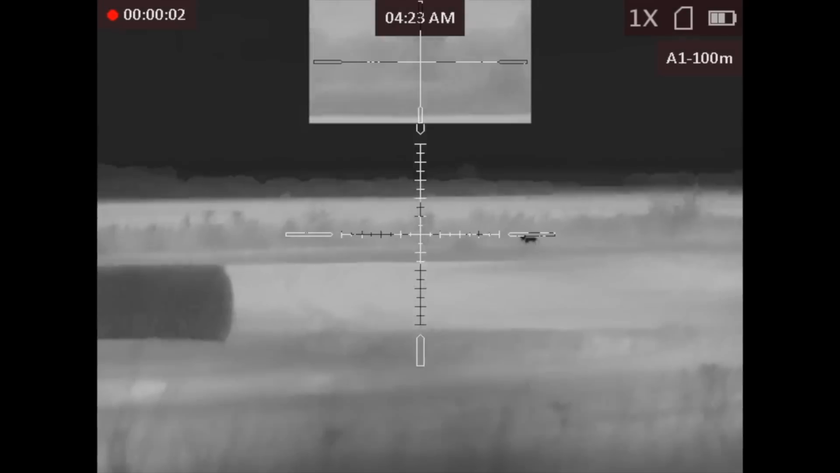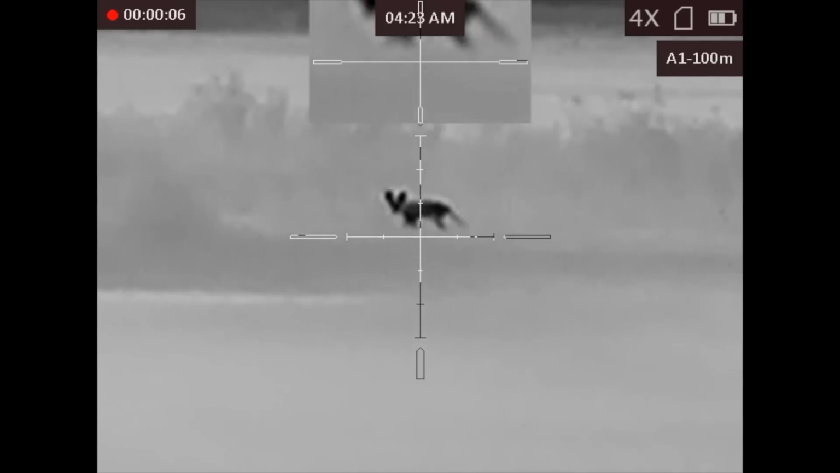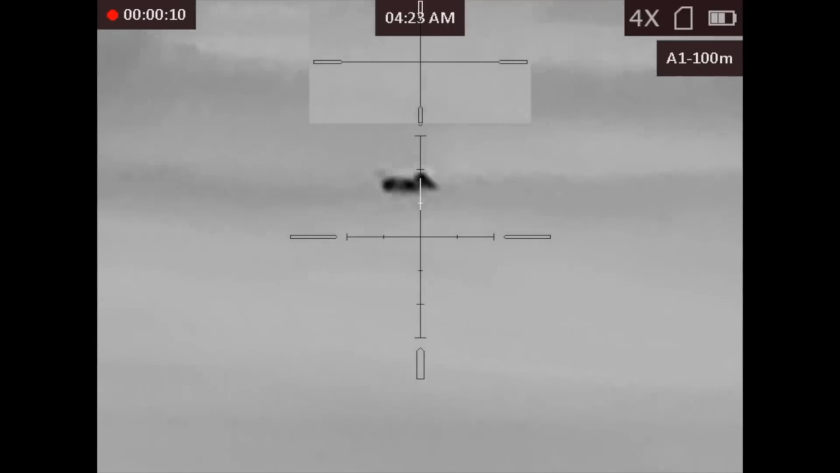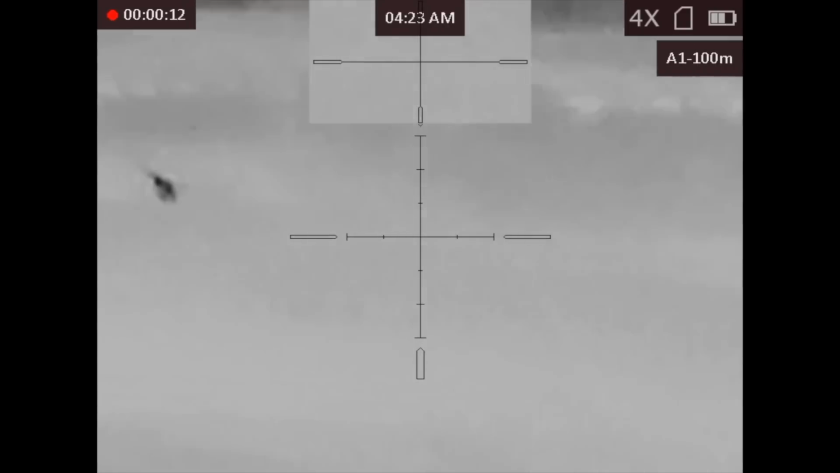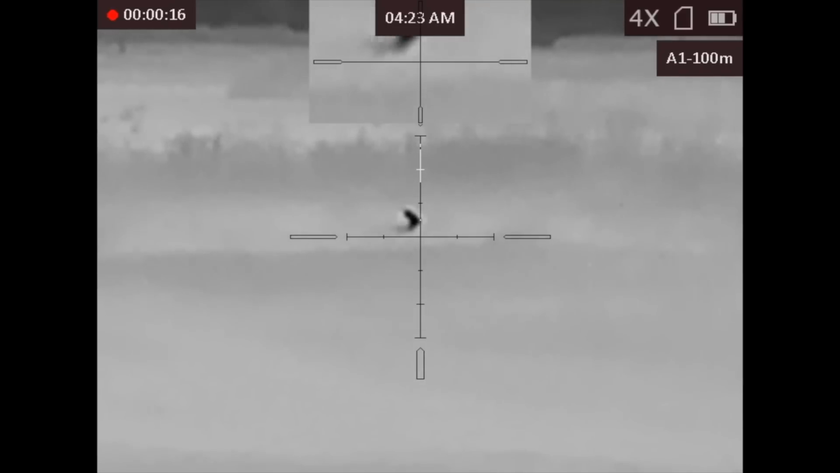Onwards and upwards. Just on to the next farm now, and we'd bumped this fox twice already, so it had the adrenaline pumping, but it did stop at 170. That's what we call in the trade a double lung death dance.